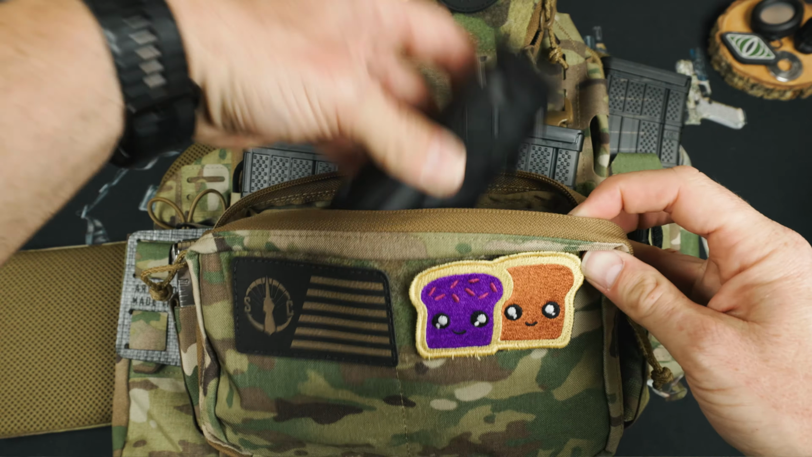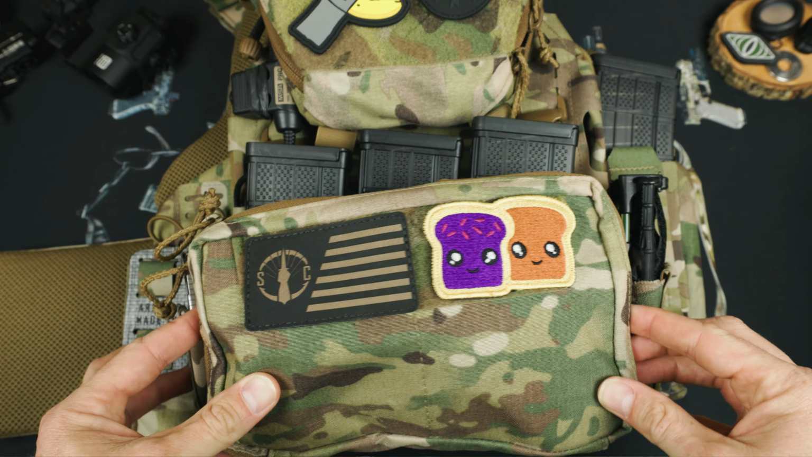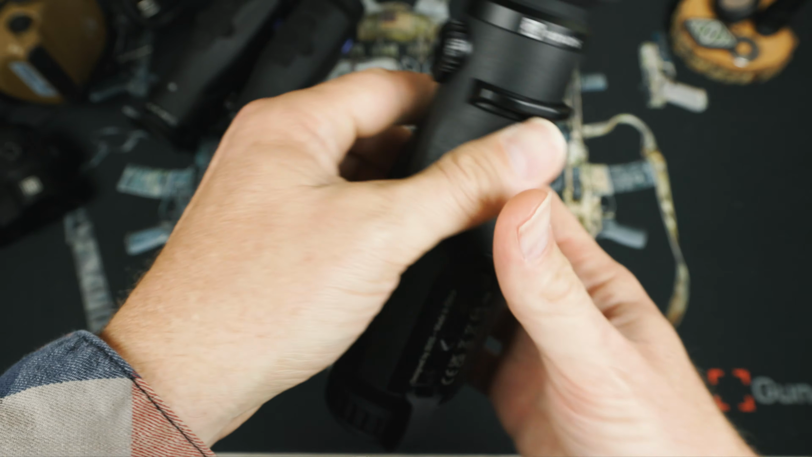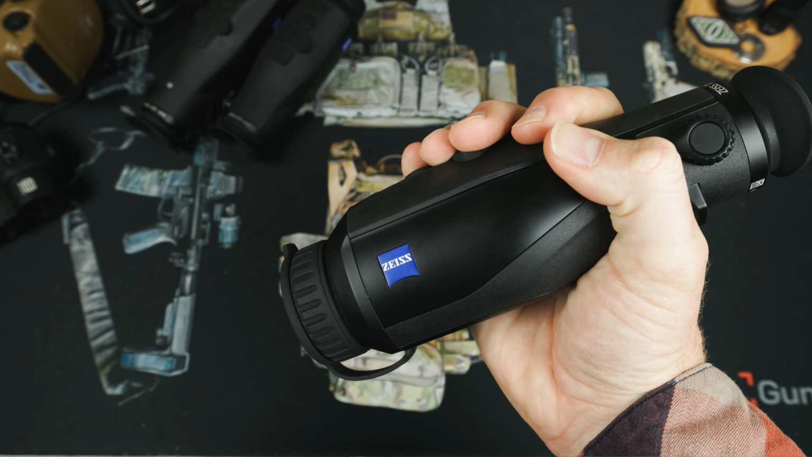All right, though, my next big pro is going to be the size and the ergonomics. The Zeiss DTI Thermal lineup has a size that makes it easy to add to your tactical or law enforcement equipment. With a compact and sleek design, you don't have to worry about bulky edges when adding this into your kit. And I'll tell you right now, the 335 is just a perfect fit for a cargo pocket.